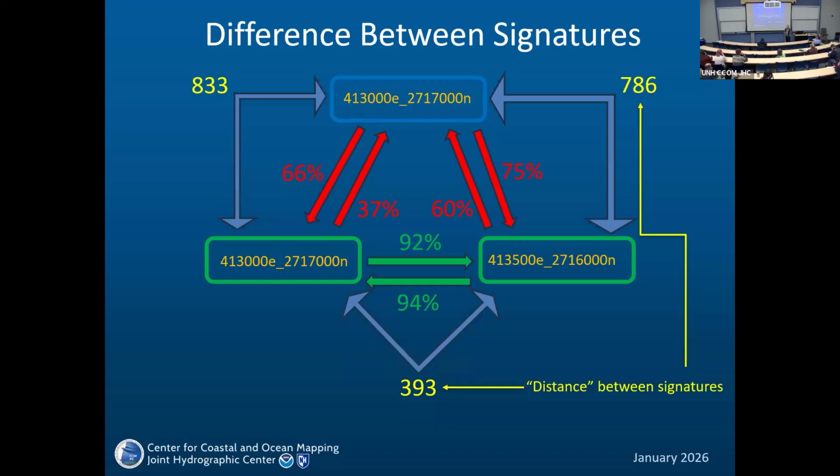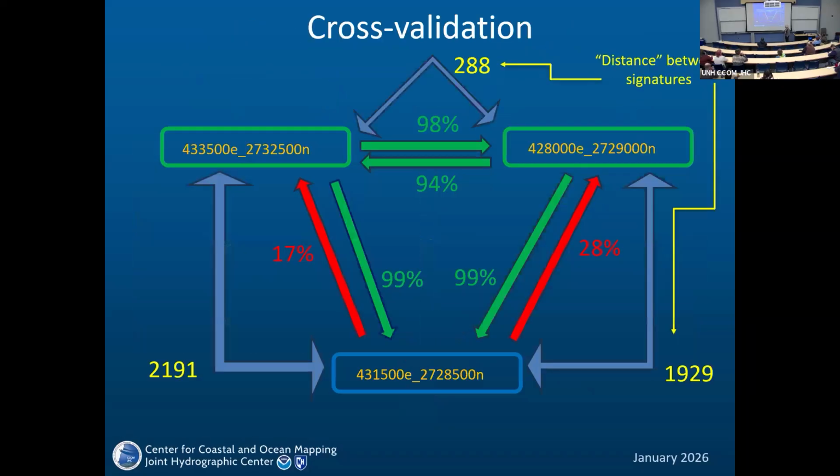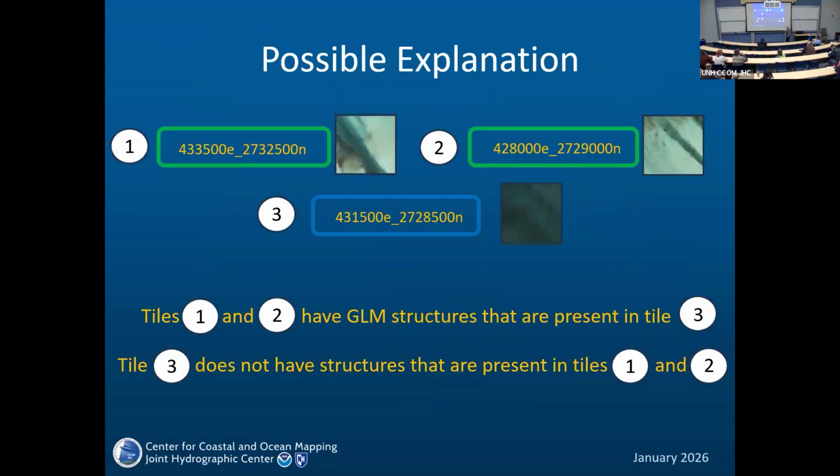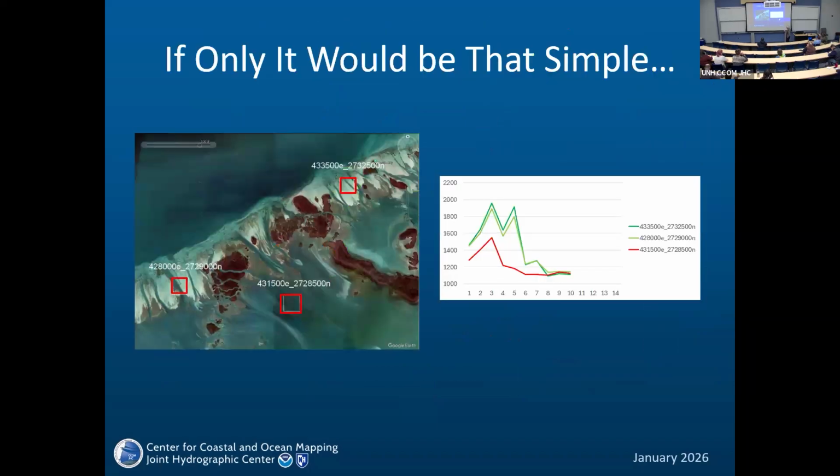And now we'll return to the weird tile that I was talking about before. So again, I'll remind you where they are, and again, similar tiles have similar signatures, and this tile has quite a different signature.